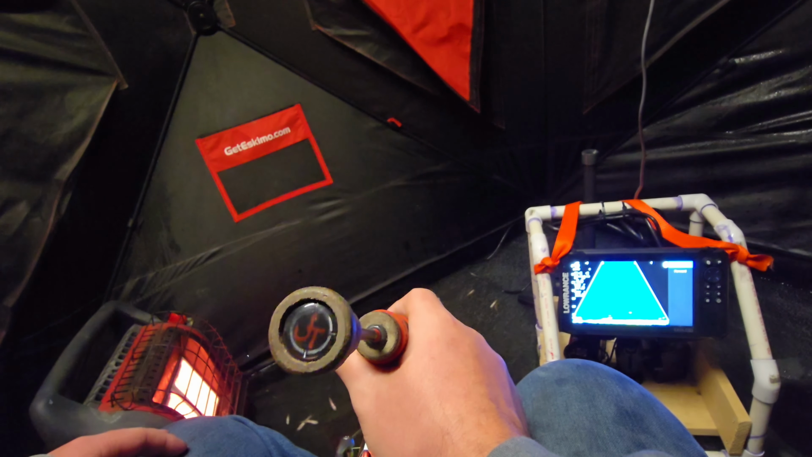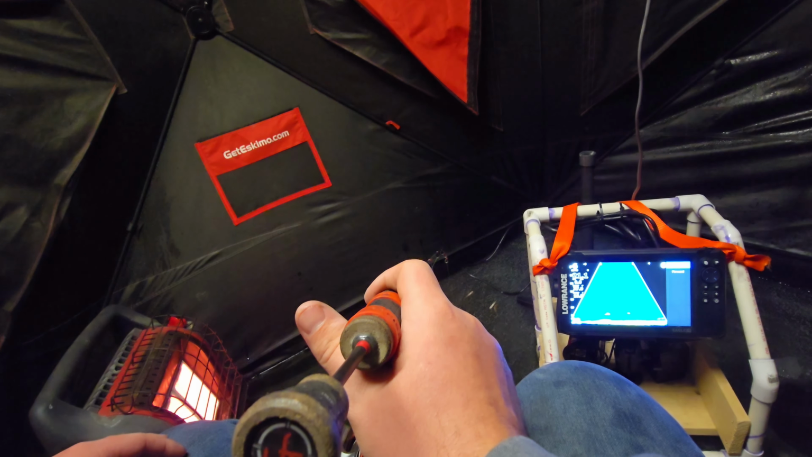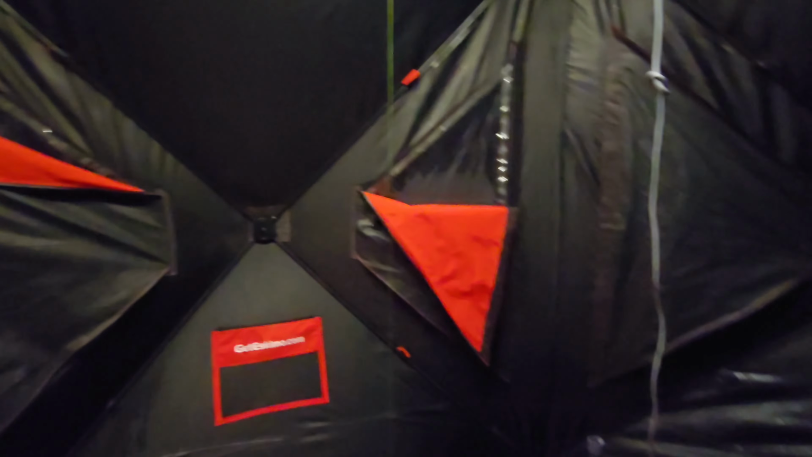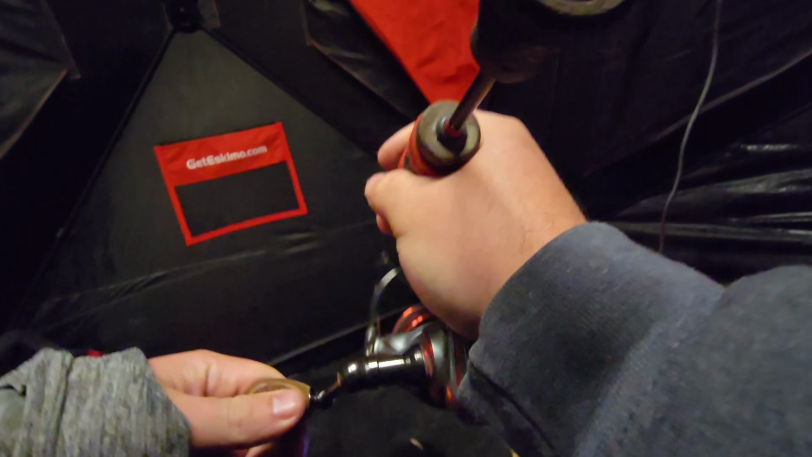Holy cow. Got him. Oh, that one's a little bit bigger. Some of these fish got some shoulders on them.